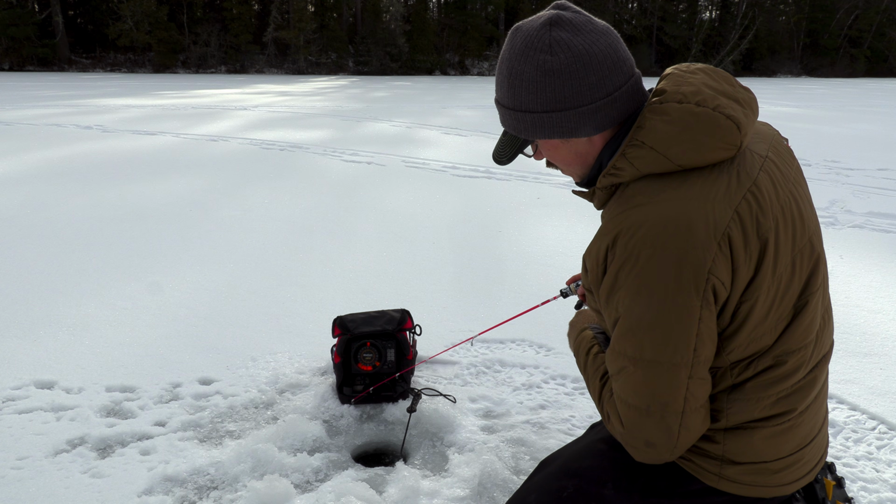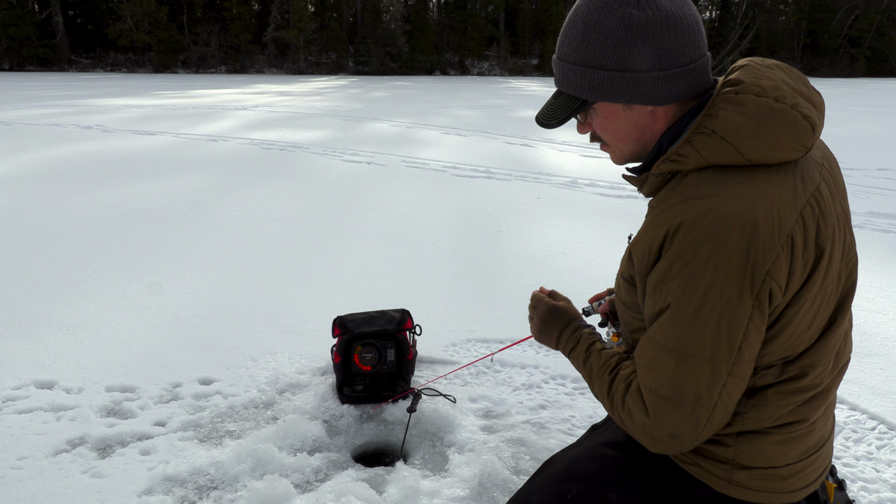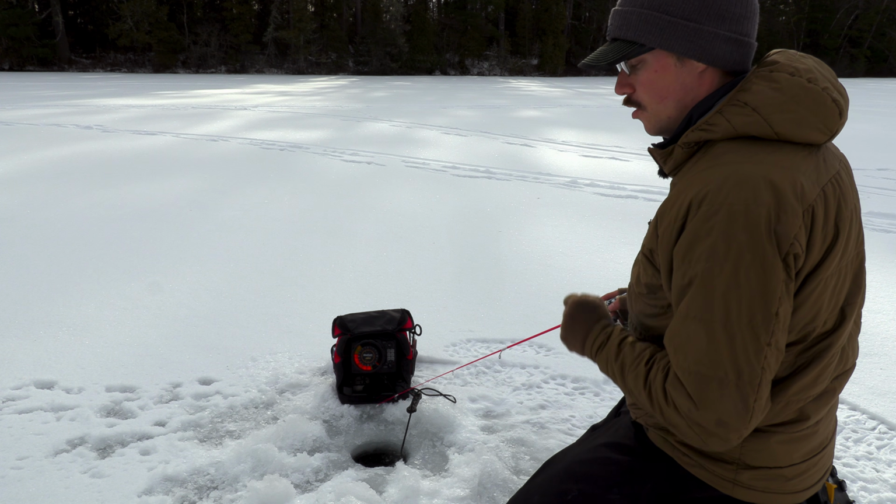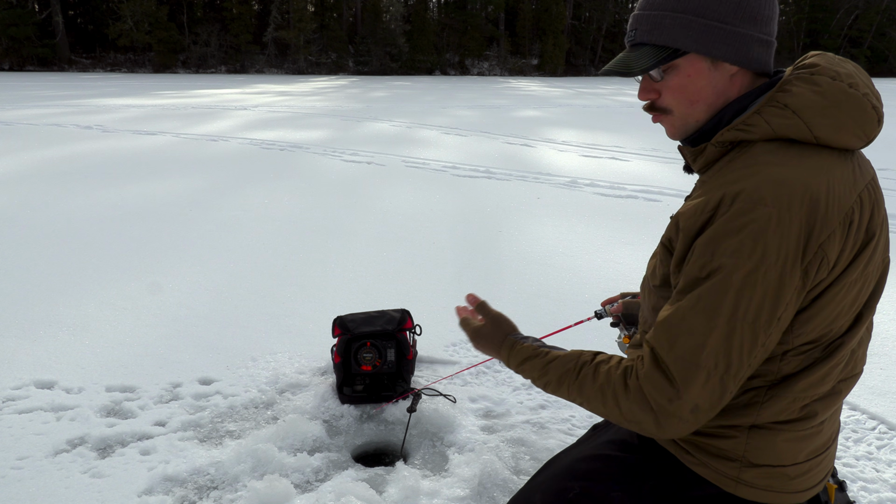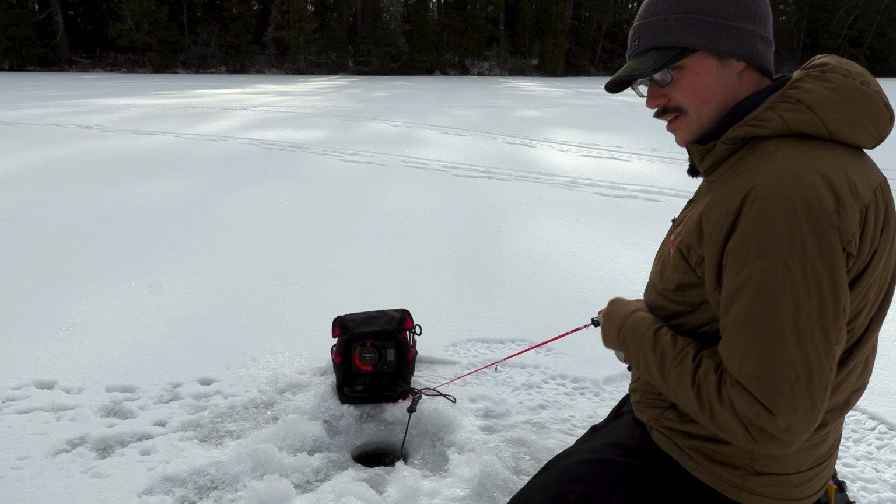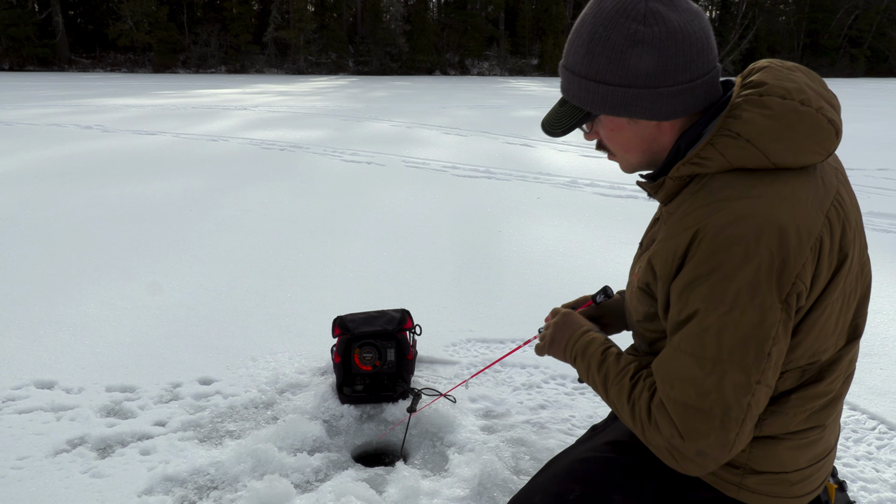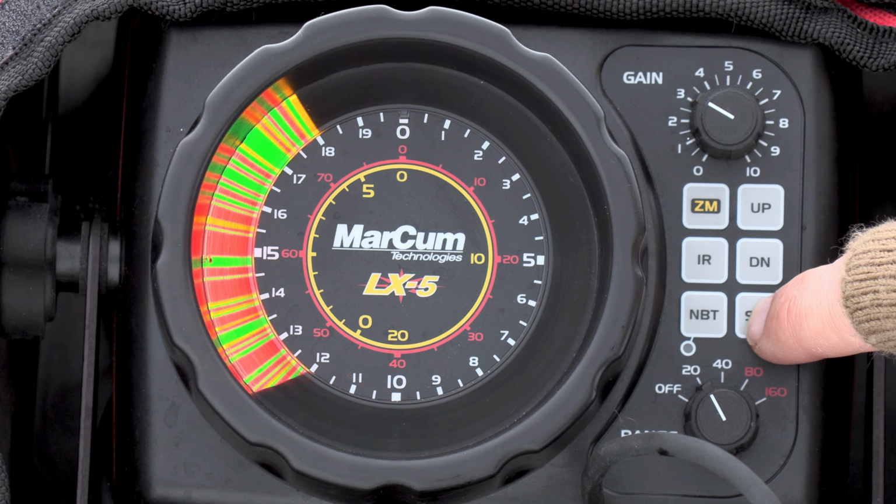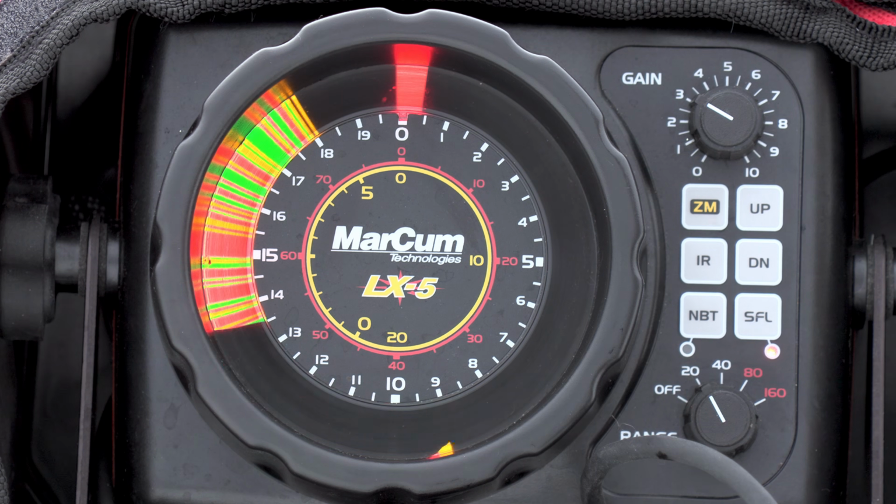All right, one function on here is called super fine line. What that's going to do is make all these lines you see on here a lot smaller. That decreases your target separation. Target separation is the ability of your flasher to distinguish the distance between 2 items. So I just press that here. It makes everything a lot more fine, so it's harder for the camera to pick up, but I can see what's going on a lot better.